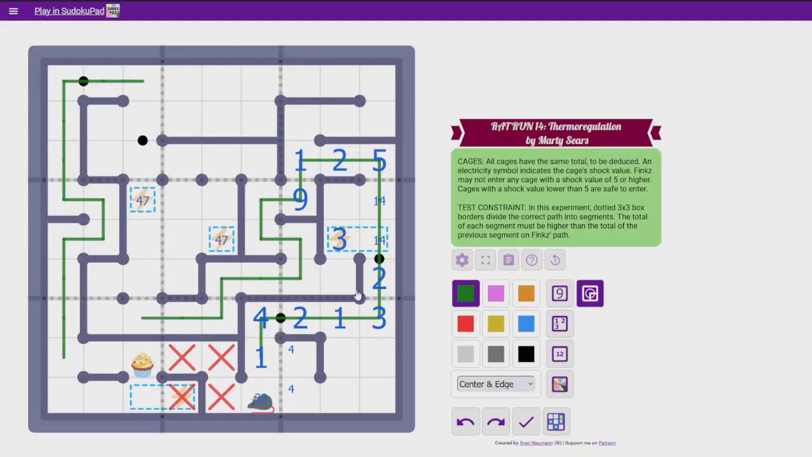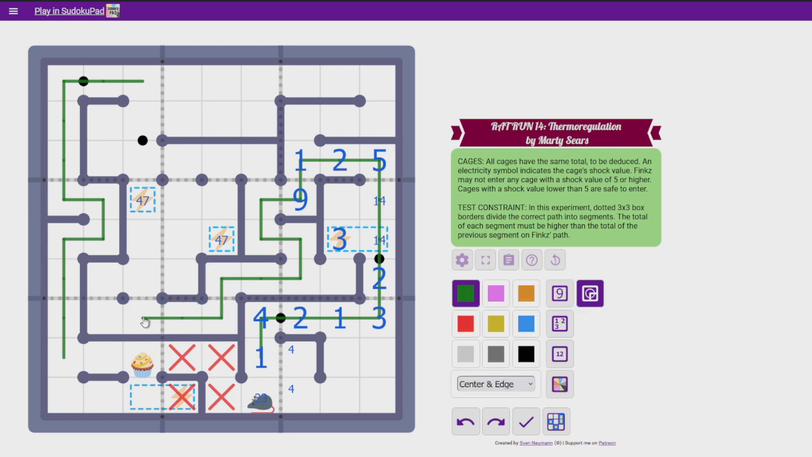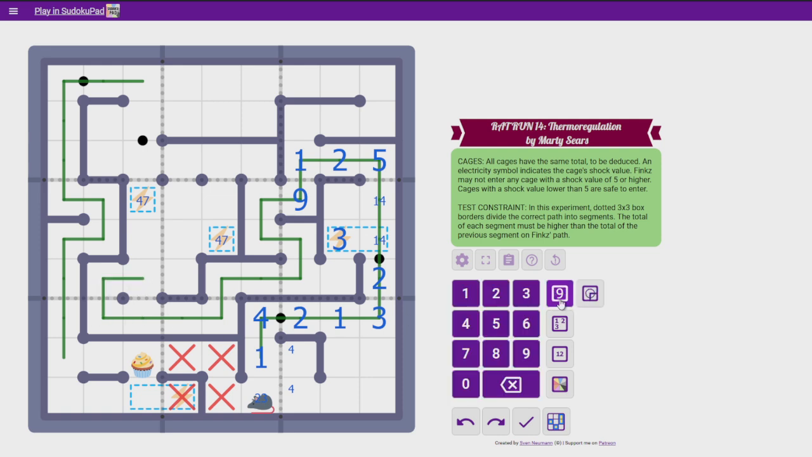Sorry. Well, one thing, this can't be a single cell segment, because now this is at least 10, 11, 12, 13. So this segment has to add up to at least 14. So it can't go right up, it has to go here. Then it's going to do that. Alright, what are we doing now? So these have to add up to at least 10, 11, 12, 13, 14. 14 is interesting, because there's only 2 ways of making it. It's 5, 7, or 6, 8.